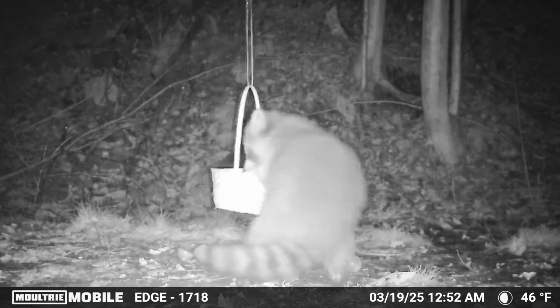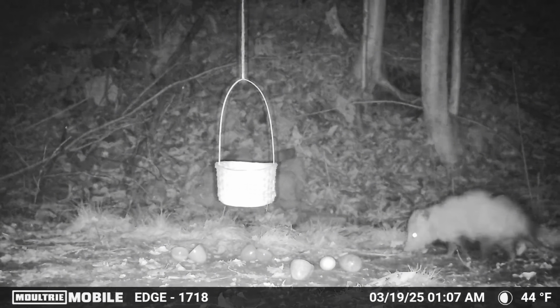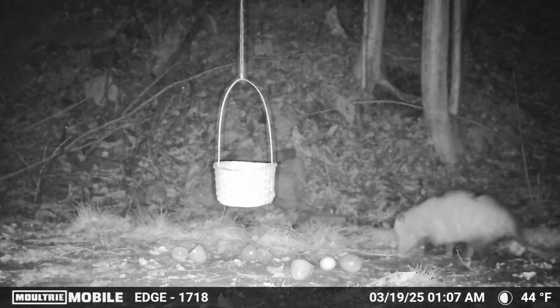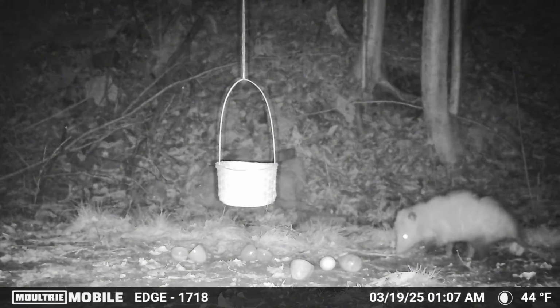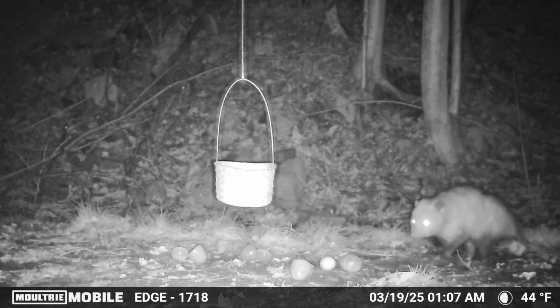And again here in this next clip is another new visitor, and this is a possum. Now this possum did seem to hang around for a little bit. I'm not sure he could reach up into the basket, but he was definitely picking up some egg scraps that were left on the ground from the raccoons.